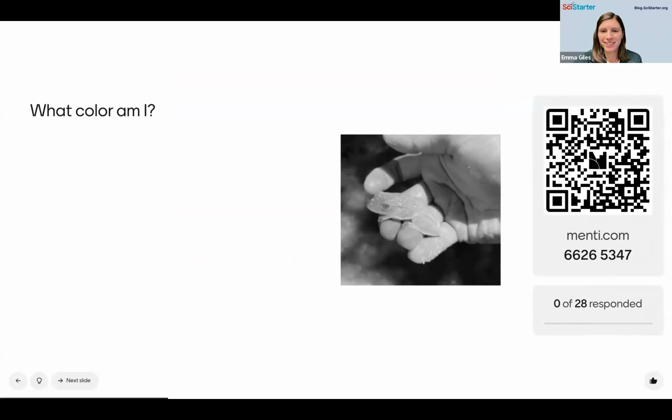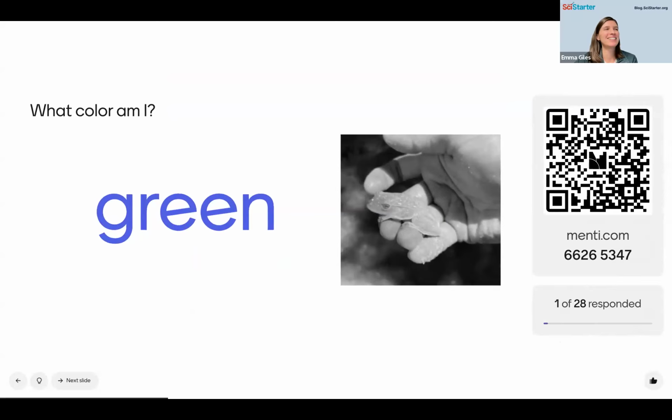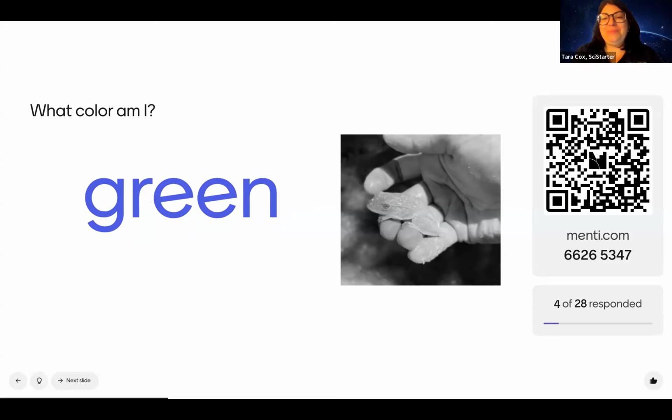All right, your next one. What color am I? I thought this one would be tricky. I told you it wasn't going to be tricky. We've got to give it away. I said, Emma, everyone's going to know the color. You said there are lots of colors of frogs, but the shape and the eyes of this one give it away a little bit.